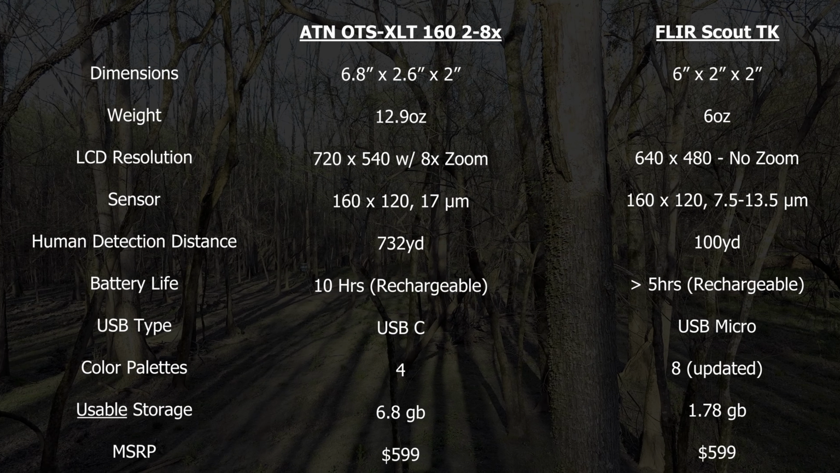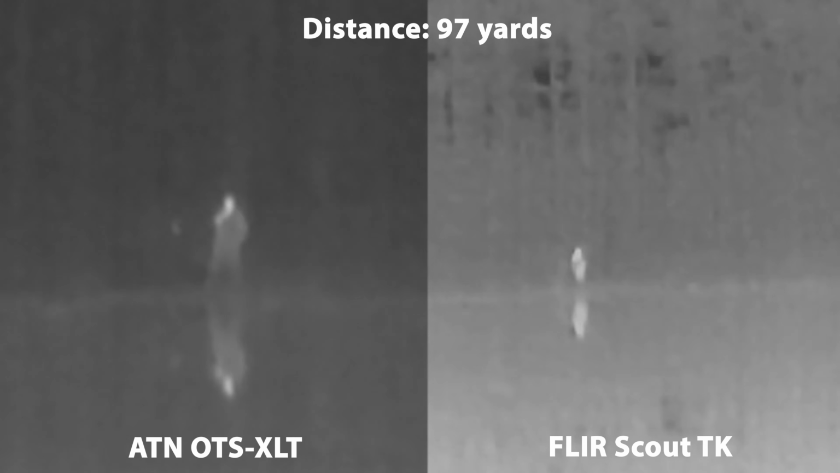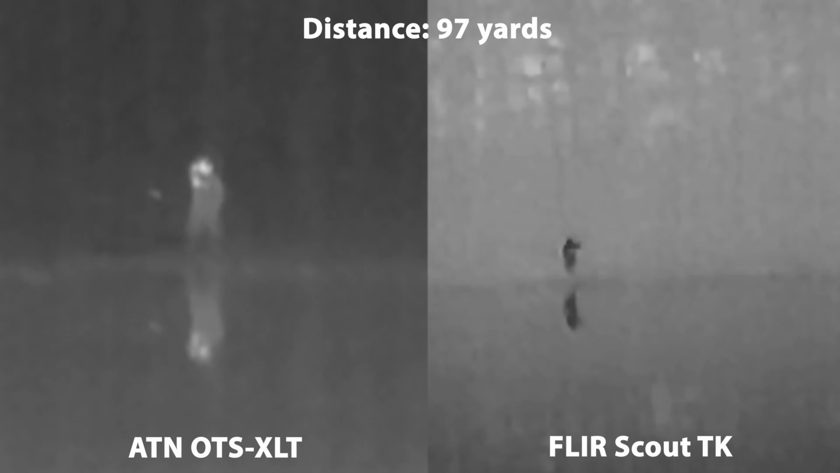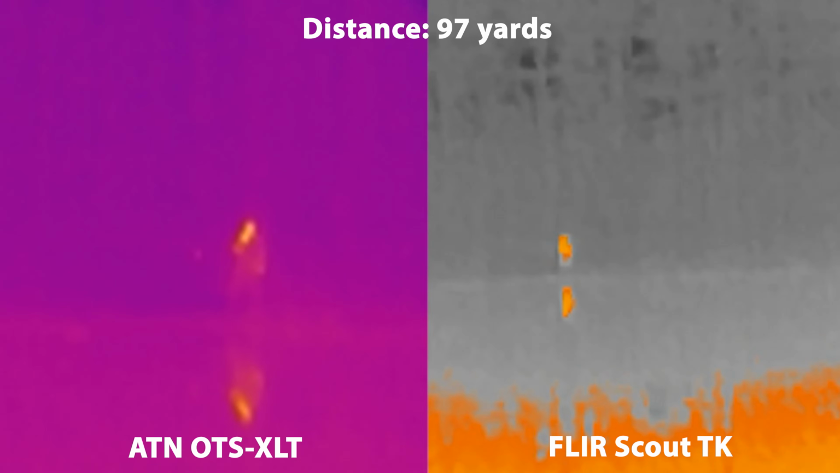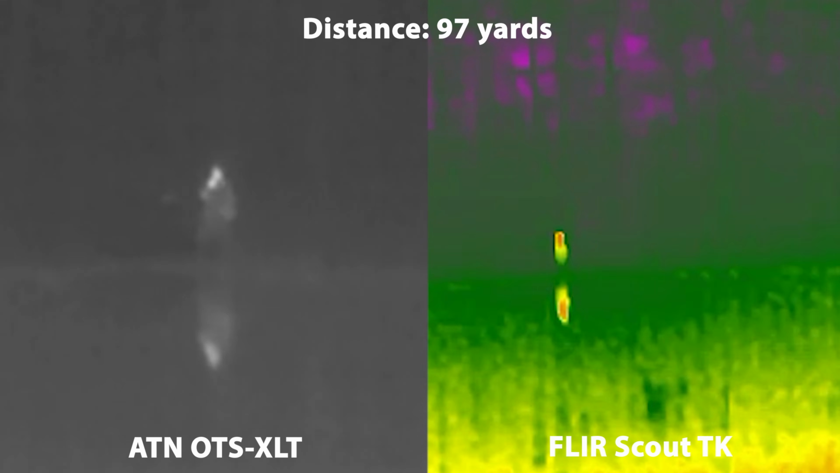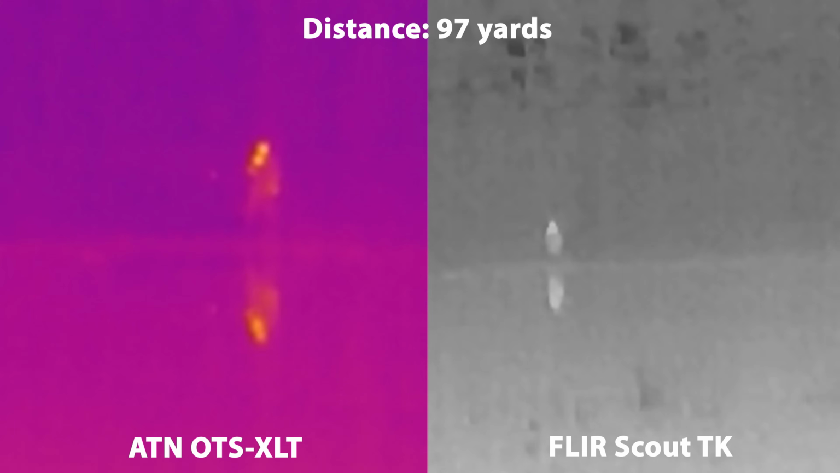The sensor and the detection distance are areas that you're going to see significant differences between the ATN and the FLIR as well. Here's a side-by-side comparison of both units looking across a duck pond at my dad. The distance is 97 yards. To be fair to the FLIR, the manufacturer does state the upper limit for human detection is 100 yards, so this is already pushing it for the FLIR. But you can see as I cycle through these color palettes, the image quality is just much sharper and clearer on the ATN side. You can see that there clearly is a heat signature there on the FLIR as well.